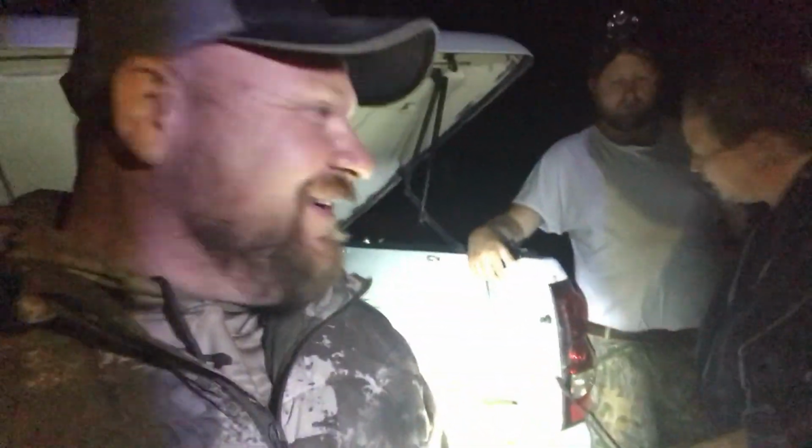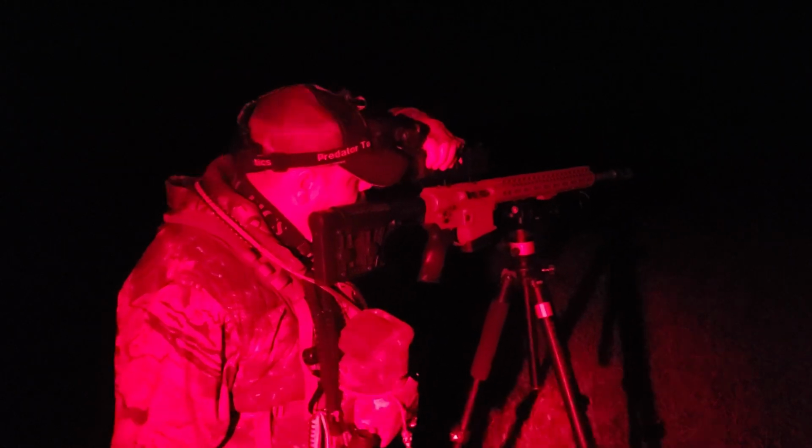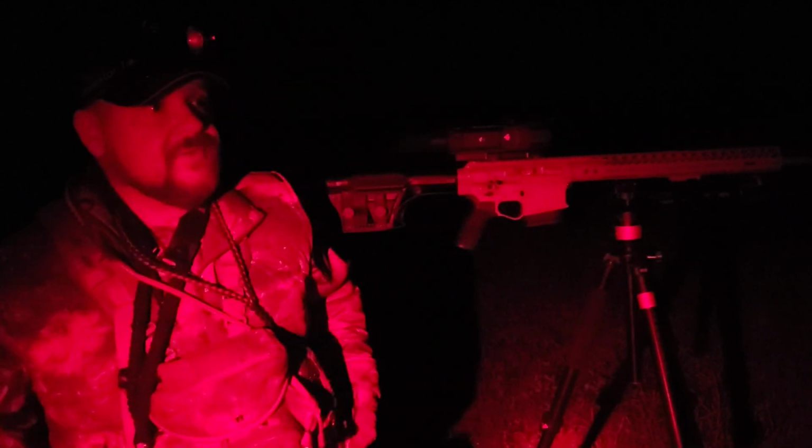Here we go. He's gonna run alongside the truck. Just arrived at first official set. Getting out of the truck. Looks like we got about a 400 or 500 yard walk. Wish us good luck. Here we go. We'll wait until we get better conditions, so catch up with you guys later on in the video.